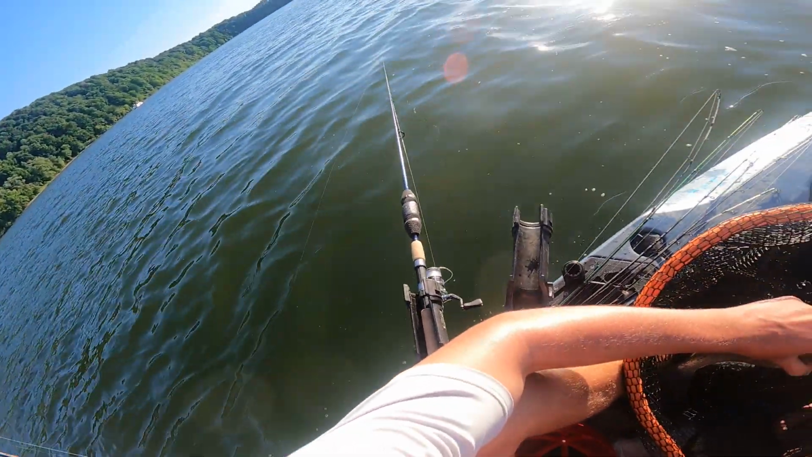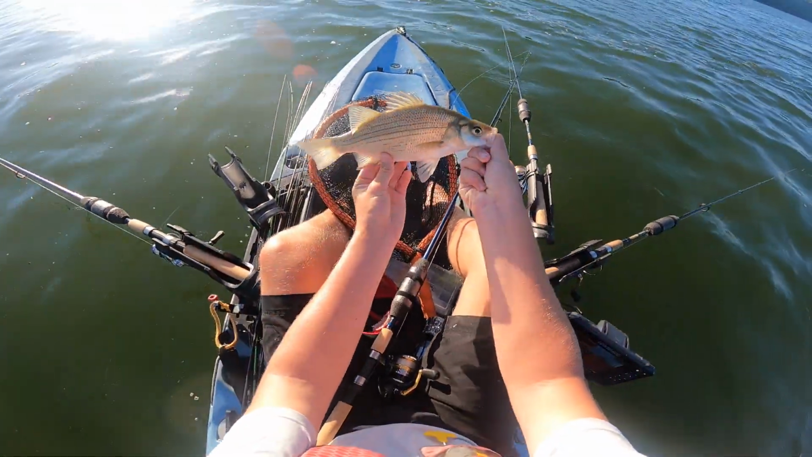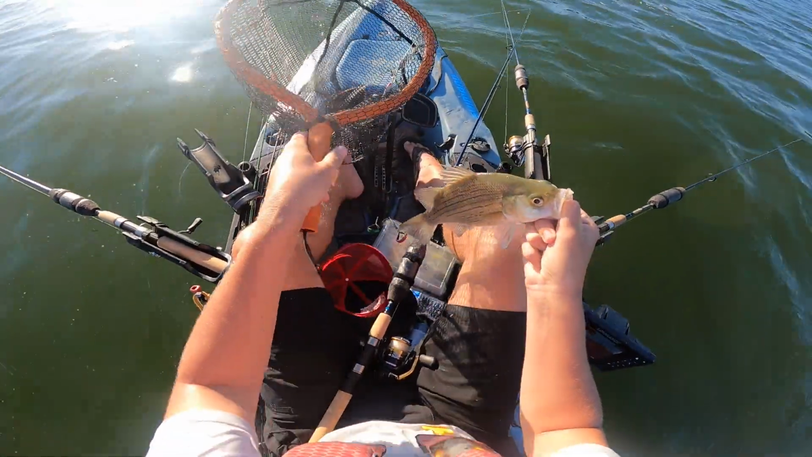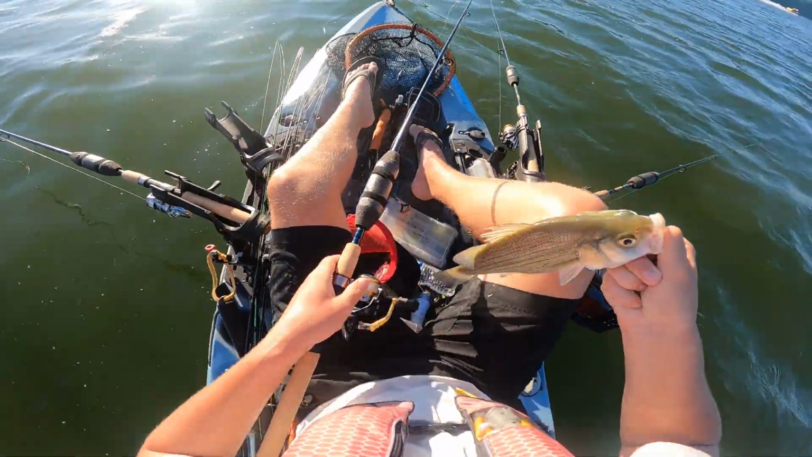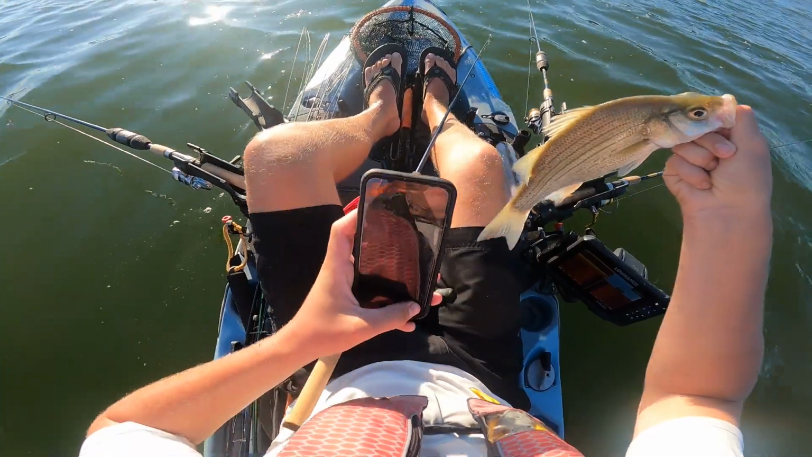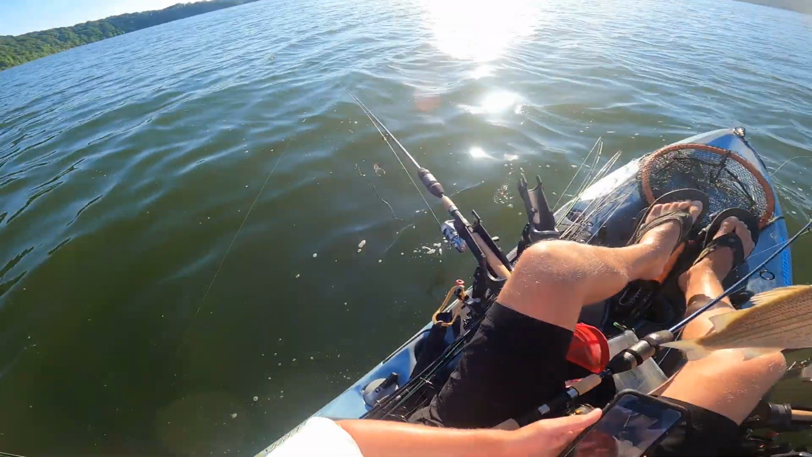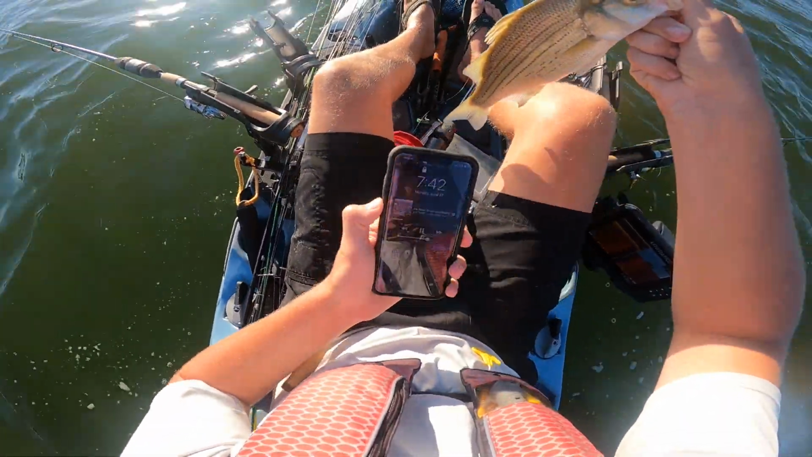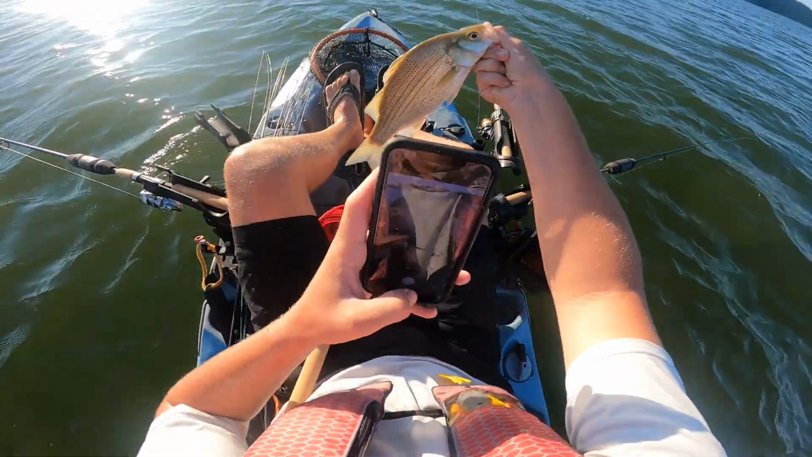I've never done it. Oh, this is scary out here at these boats. I have never caught a white bass out of Green River, but now I have. That's awesome. That's crazy. I heard that there's a lot of them during like middle of May, but turn down. That's sick.